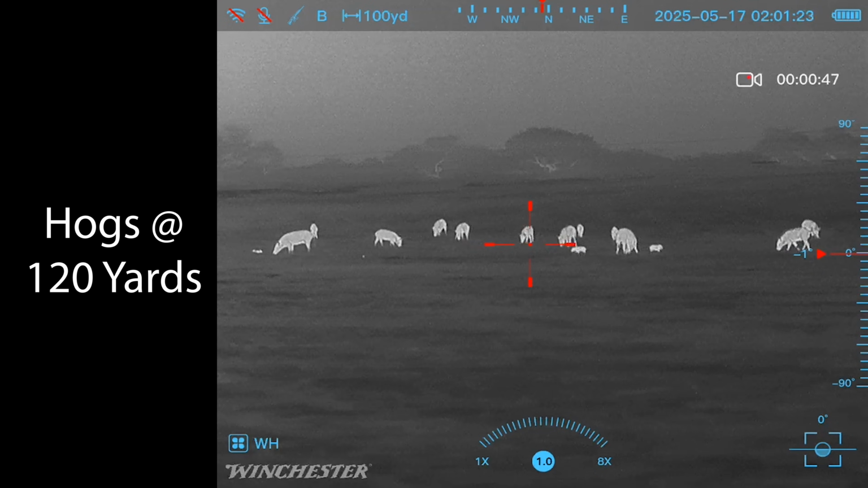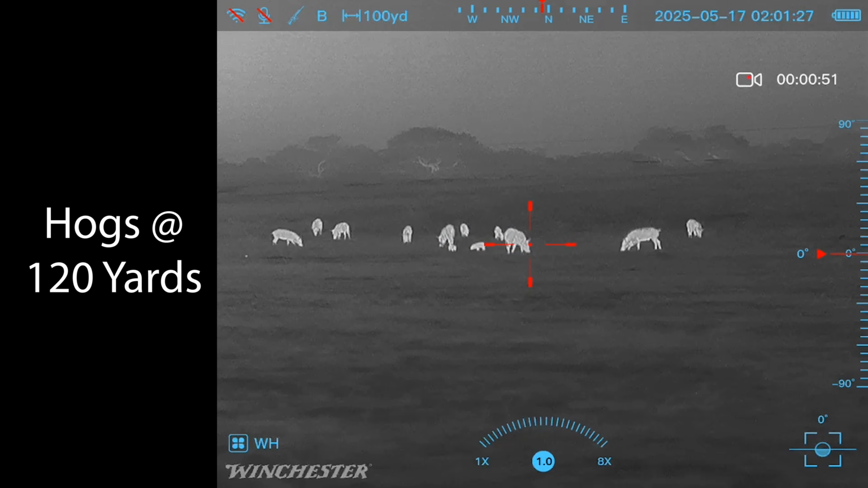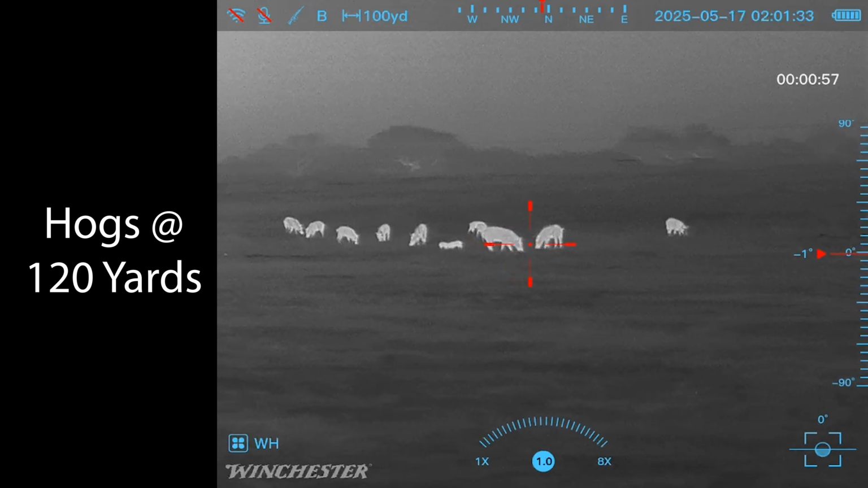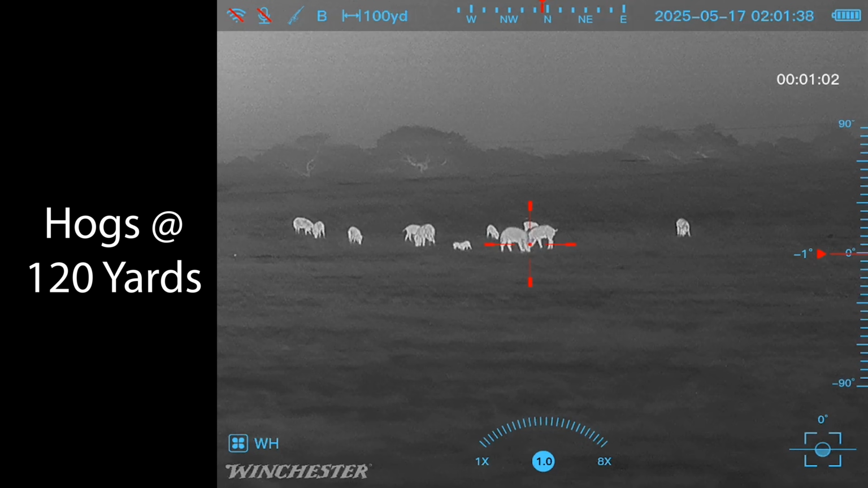That's how you guys are seeing all the sample footage through this optic during the review. But obviously, if you're not super tech savvy, you don't want to mess with third-party apps. Again, I am told I'm the only one with this problem, but I did have issues recovering the footage from this optic. Otherwise, this thing actually performed really well.